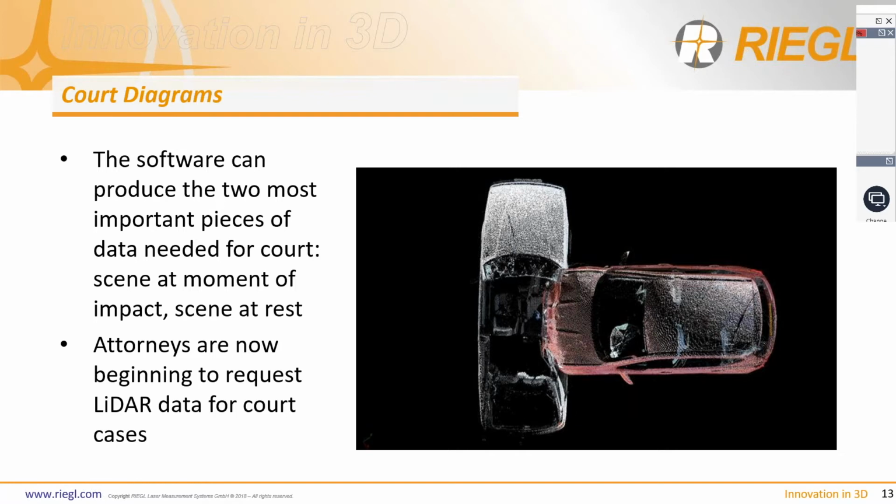And of course, we're looking at a nice video fly-through there of the scene. We could still do lots of other extracts. We're also finding over the years some important pieces of information and data needed for the courts, such as the scene at the moment of impact, which is reconstructed here on the right hand side from one particular scene, and also the scene as the vehicle's at rest.